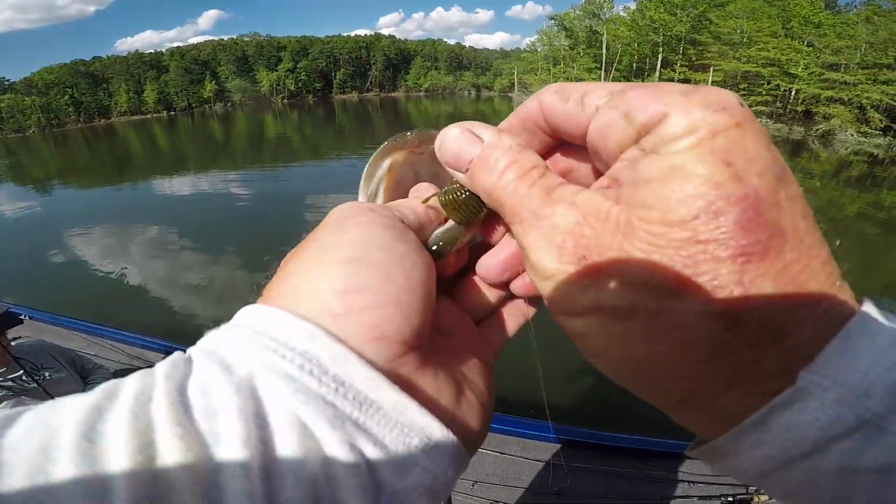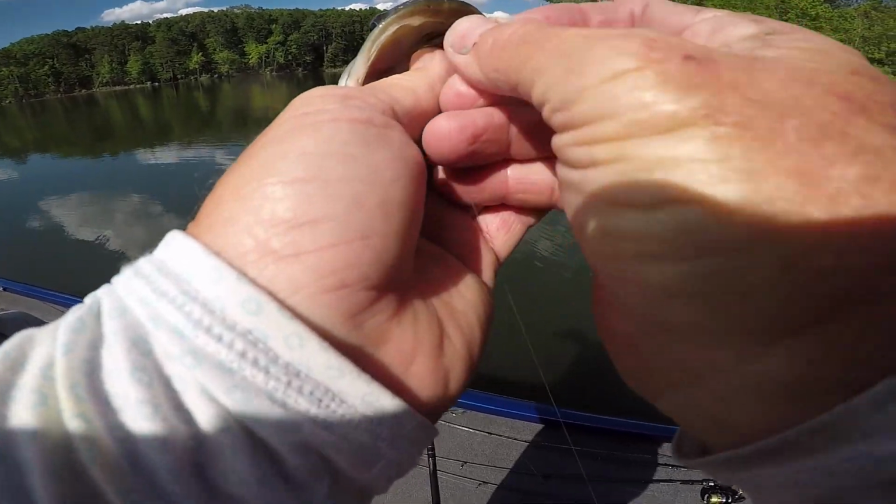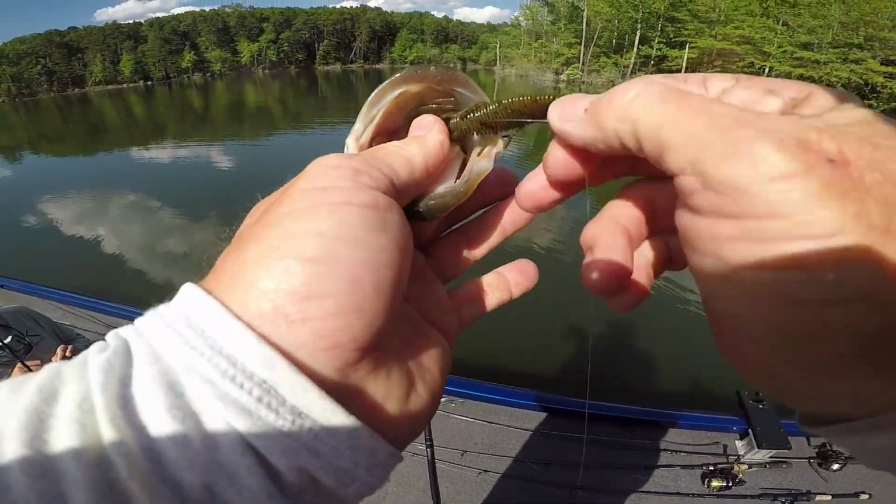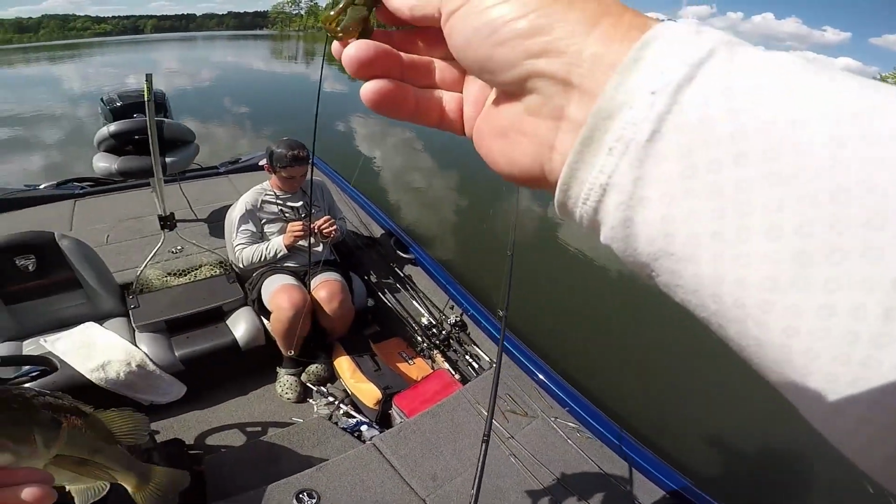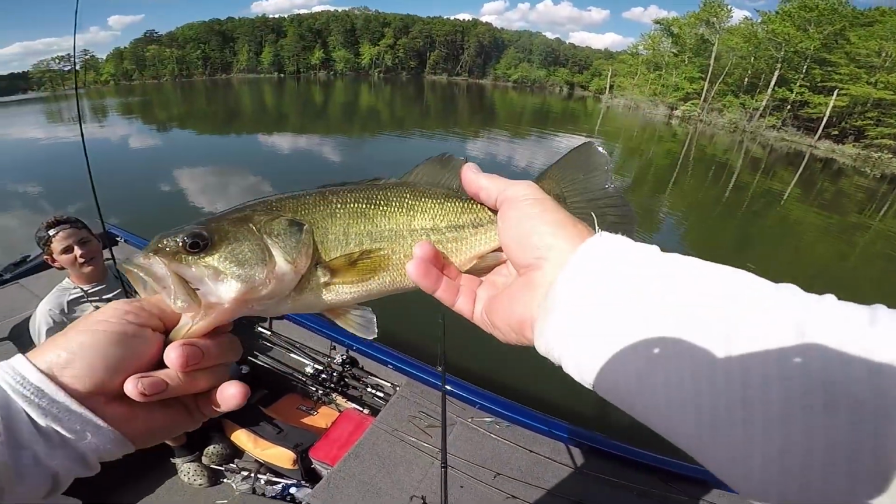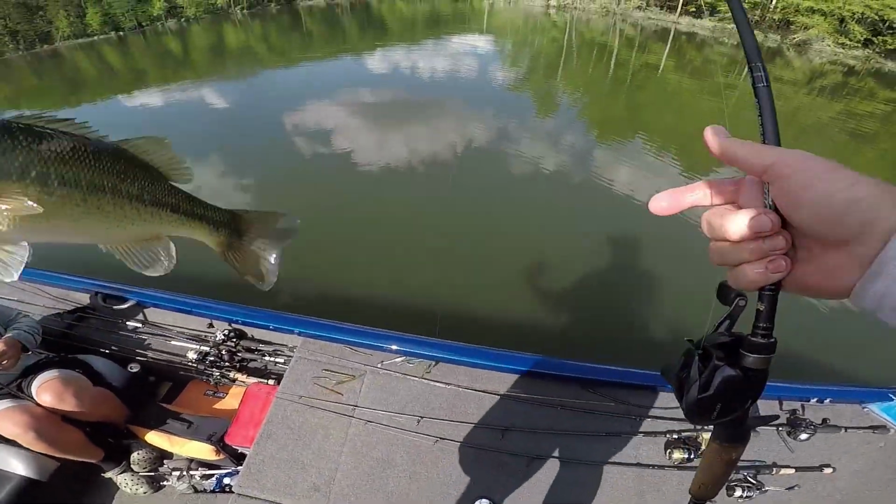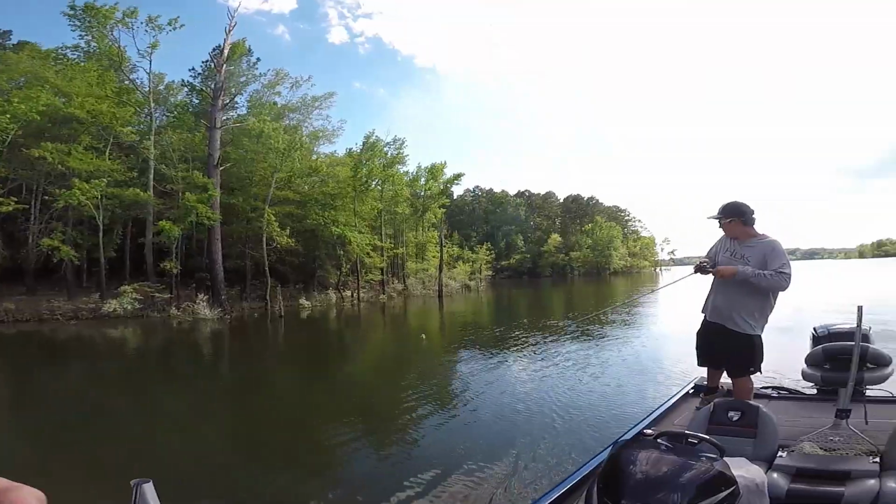Guys, we've lost more than we've caught. So, trying to turn it around a little bit. I told him I'd go to a baitcaster with a smaller hook. I'll hook more of them. That's a nice fish. Don't look at this side. I said don't look. He's got a mark on him there, doesn't he? All right, guys. He's bigger than y'all think he is. Camera's fooling you.